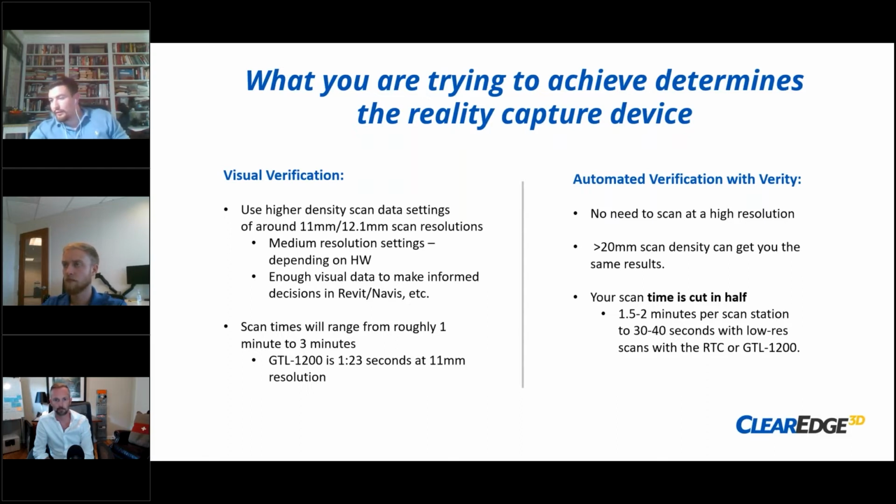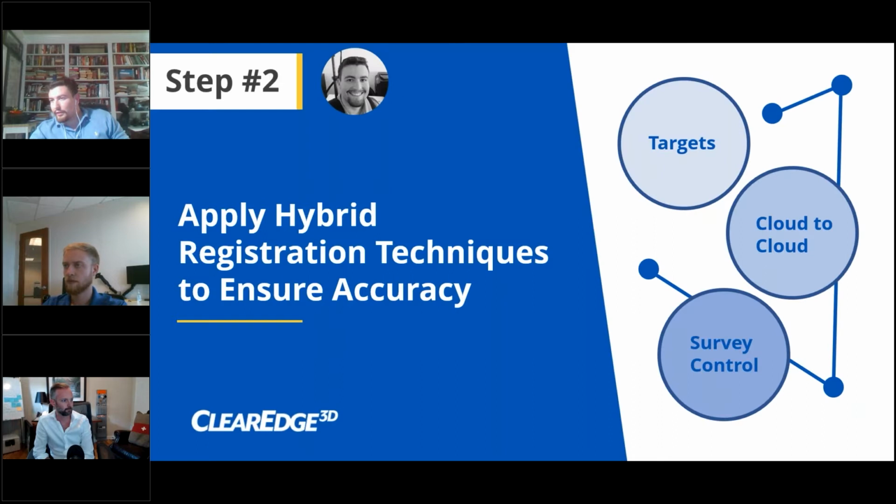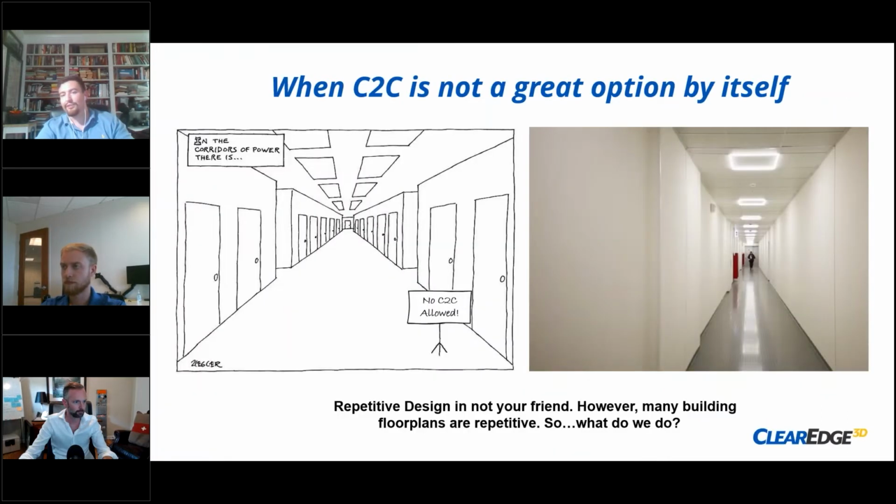Sweet, let me hit the next slide button, and this will be my piece, which is applying hybrid registration techniques to ensure accuracy. My other big claim to fame at ClearEdge 3D is I handle a good chunk of the data processing, so I've seen point clouds from everywhere. You name it, I've probably seen a point cloud. Part of that is I've also gotten pretty good at fixing data.